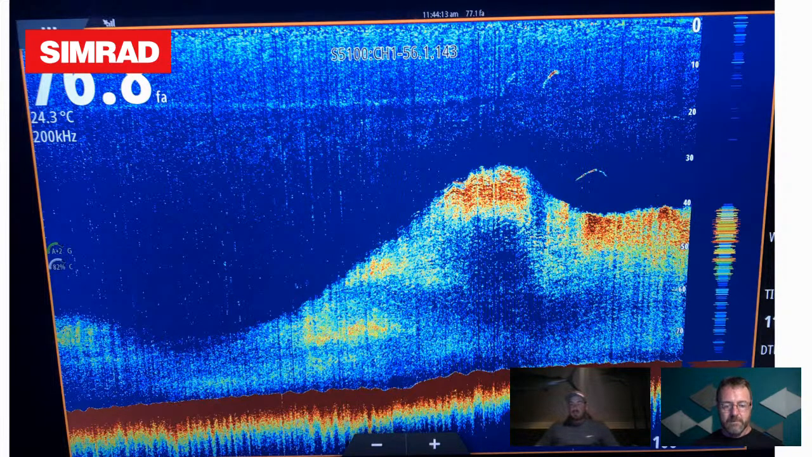So a lot of people use the SS175, or the high or low or medium. There's all different types, but the high is probably the best for game fishing for marlin. It's a big wide beam, and you cover a lot of ground on your boat. So it's all about covering as much water as you can so that you're finding the bait, and it's very easy to see targets.